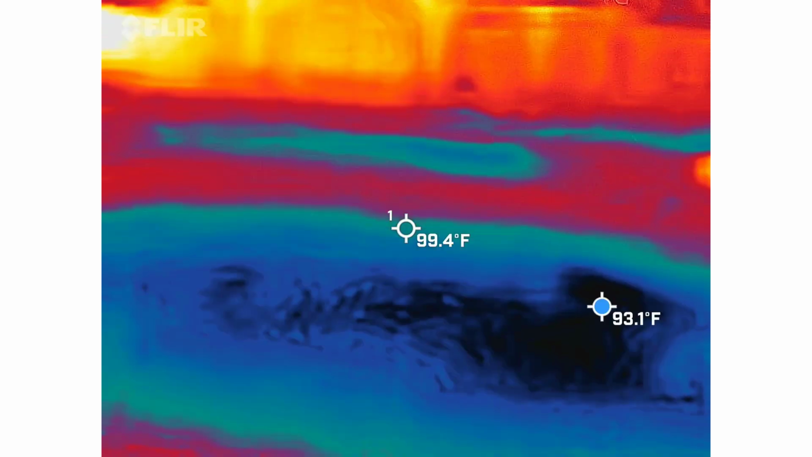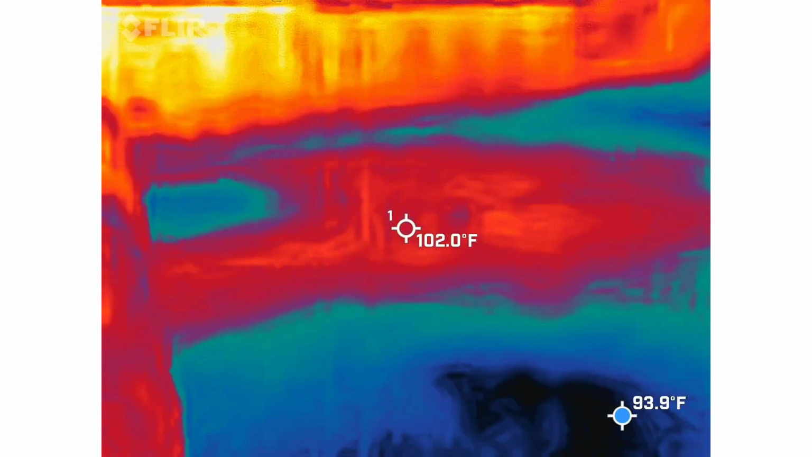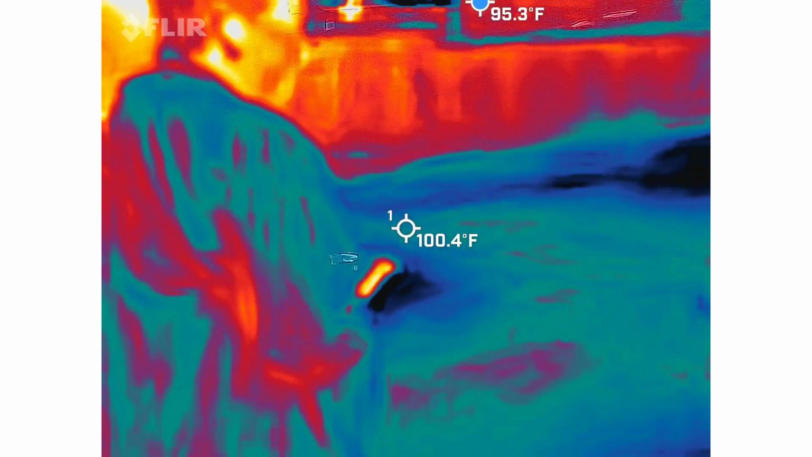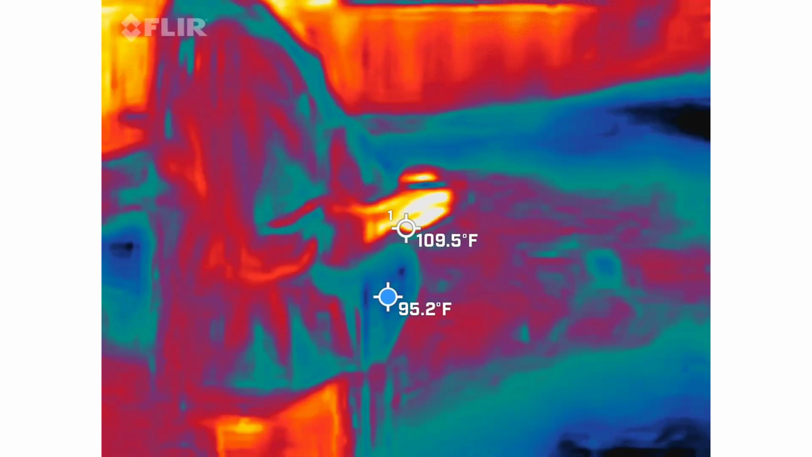So there's kind of cold spots on the ground, just certain areas. Nothing that's really moving. Could just be shadows, I don't know.